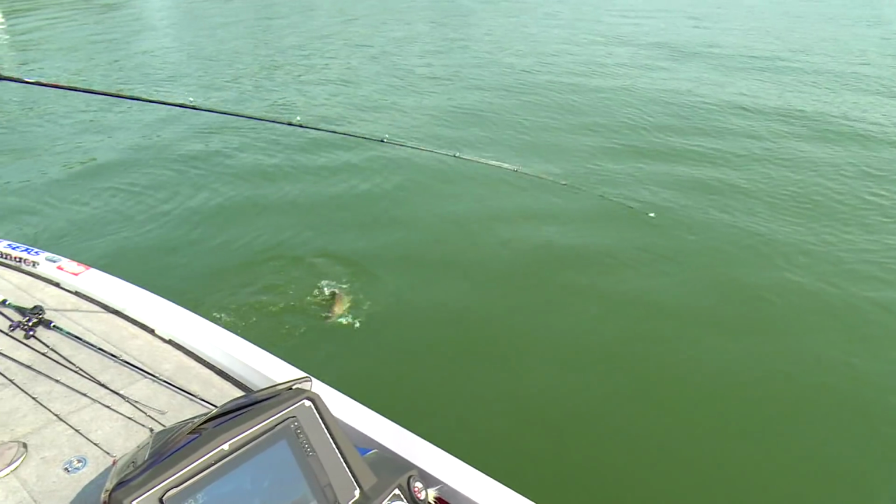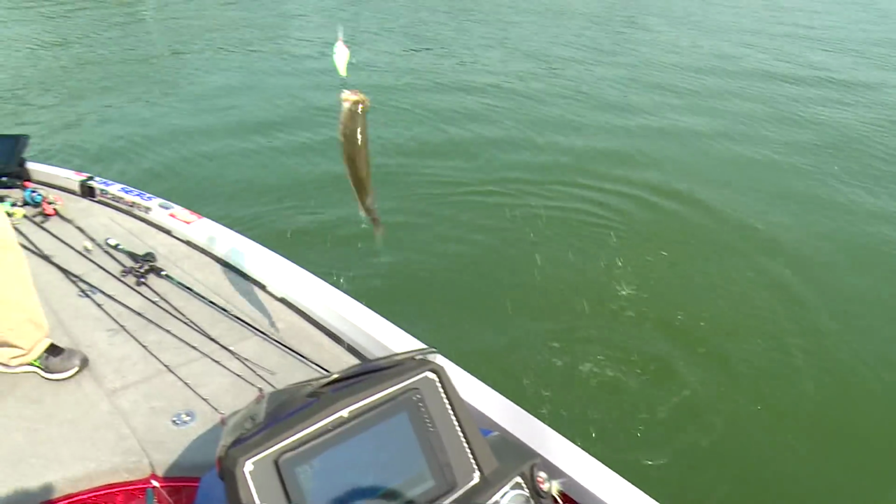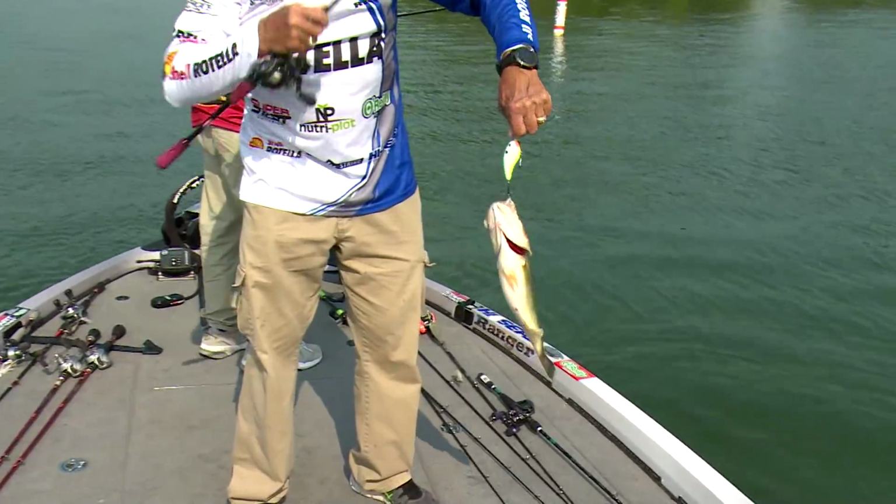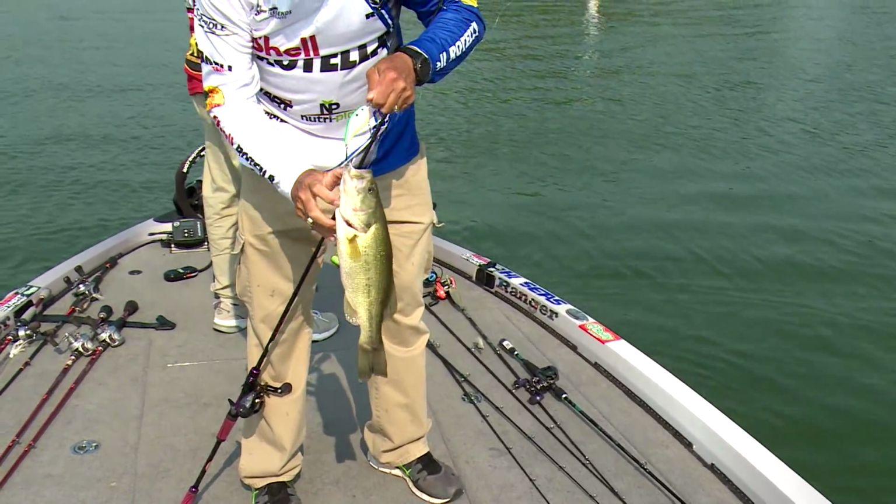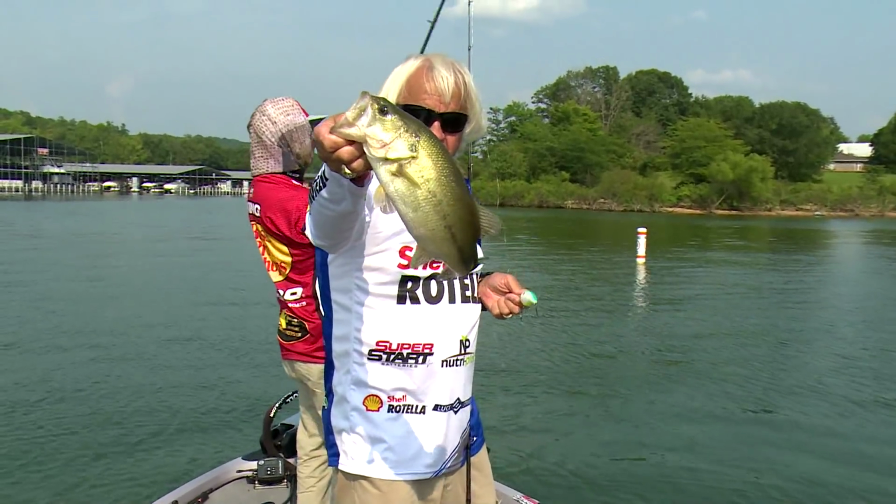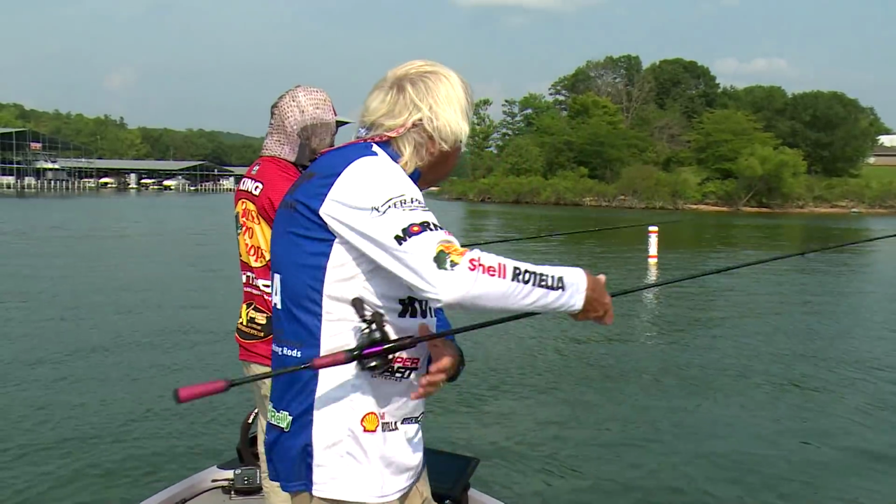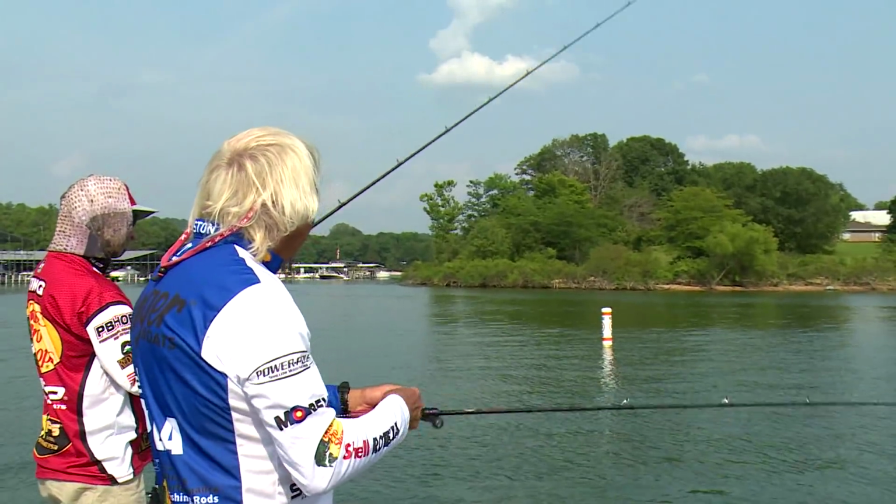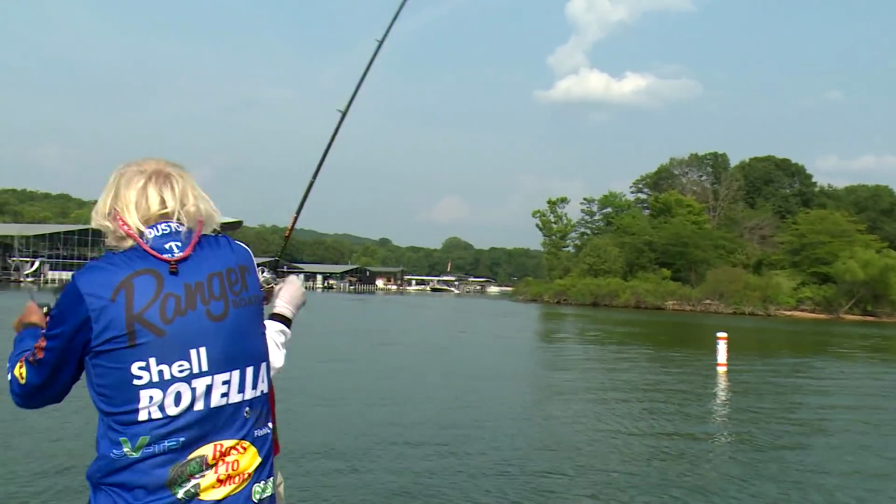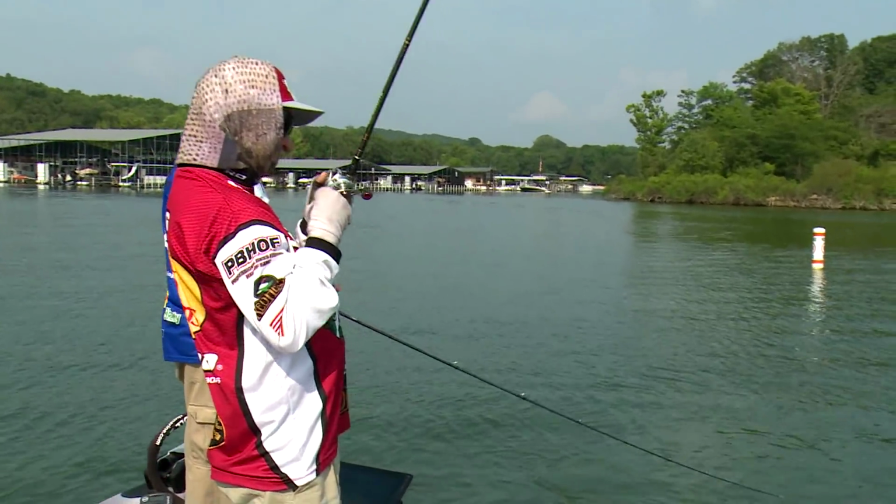Another good one. Another good fish. Barely hooked, but good enough now. That's a good fish. There's nothing wrong with that fish right there at all. Not as big as those last two I caught on that smoothie. I got him that time. Man, we're dancing up here.